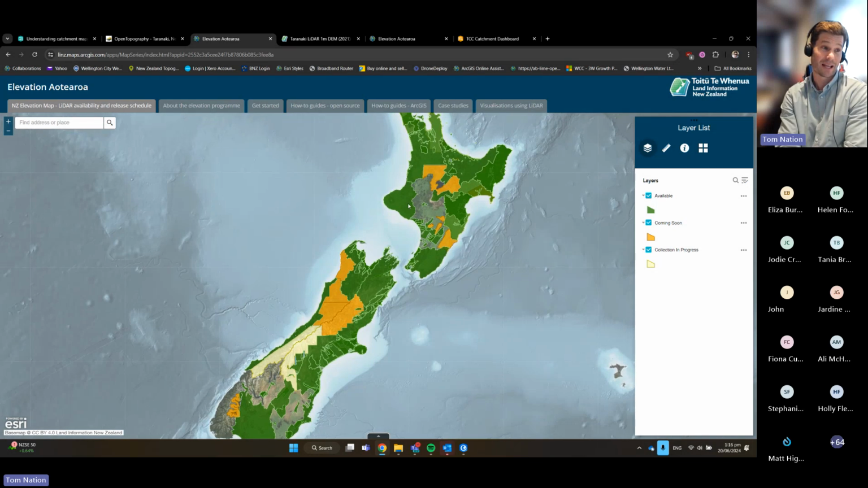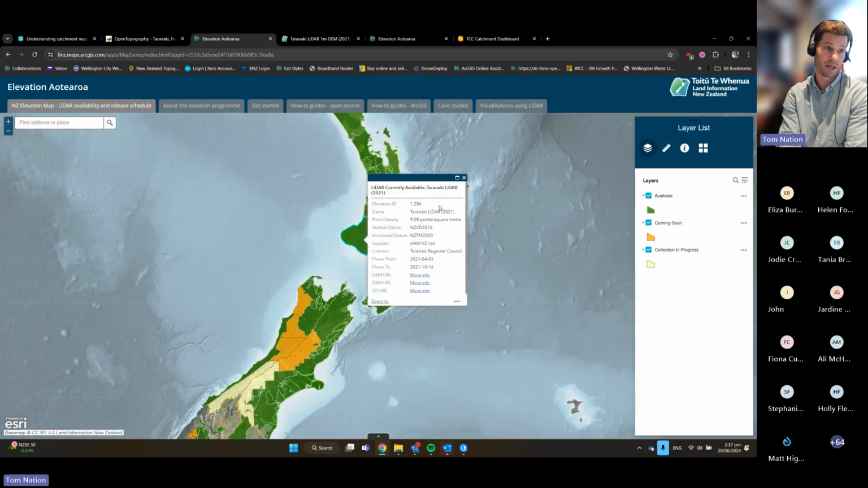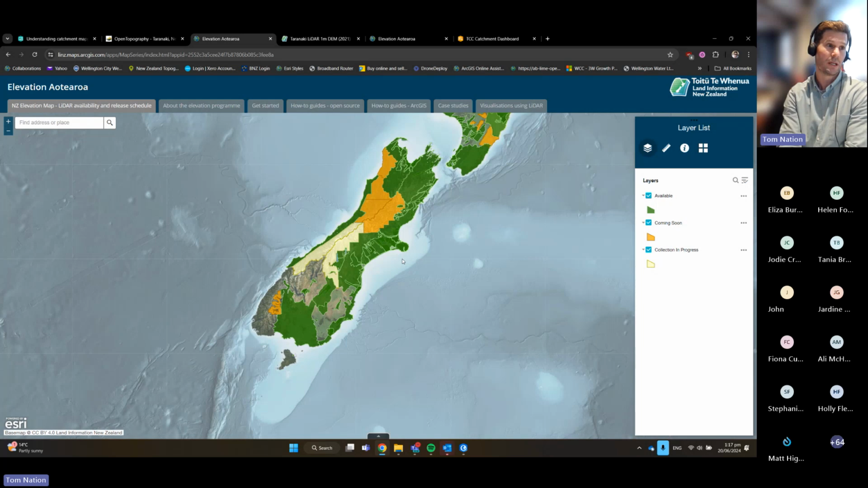You can see these large areas that were part of the Provincial Growth Fund that have been flown now, and Southland has recently come on board. And we've now got data for all of Southland, which is really, really useful. Some of these other areas, like Canterbury, have got lots of different data available over different time periods. That becomes important and really useful when you can start to compare elevation or surface models over different time periods at that high resolution to see what's changed.